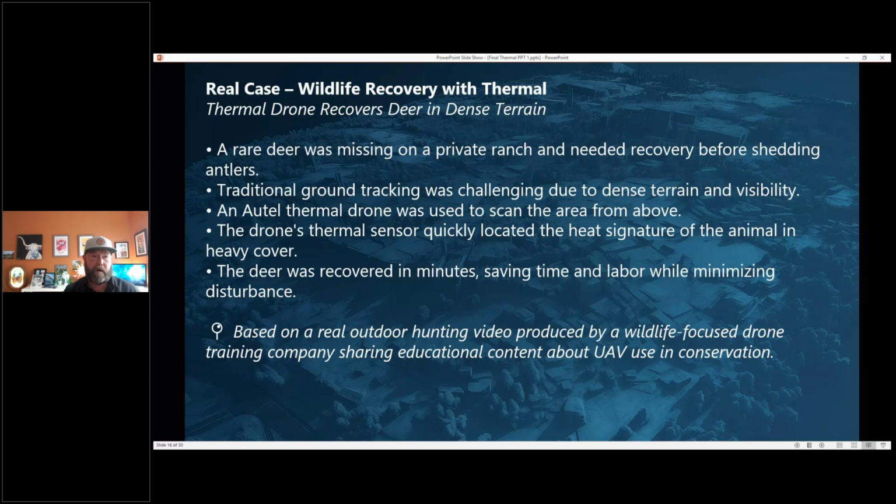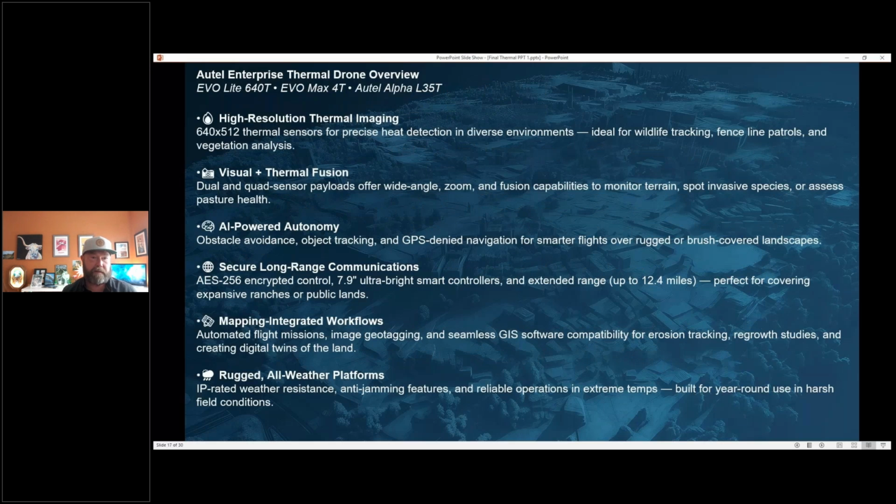So all these three drones have in common that they're 640 by 512, and I think that's kind of the standard for most thermal drones. As far as the visual and thermal fusion, being able to fuse those two views, you may do a side by side view. Autel's really good about that.